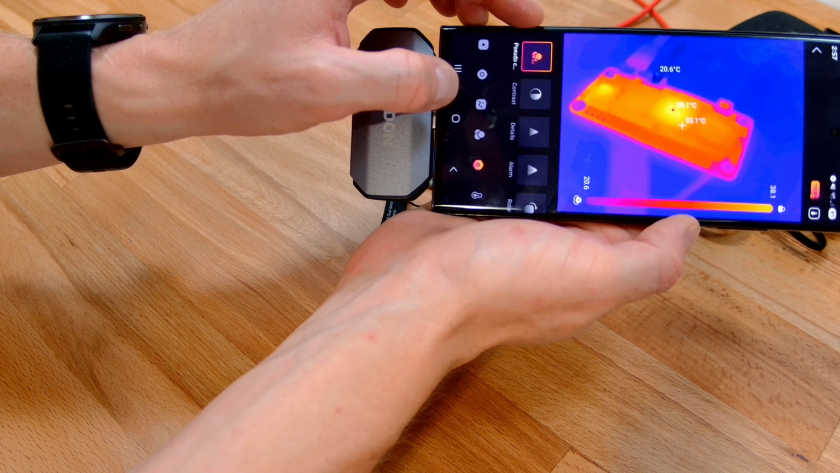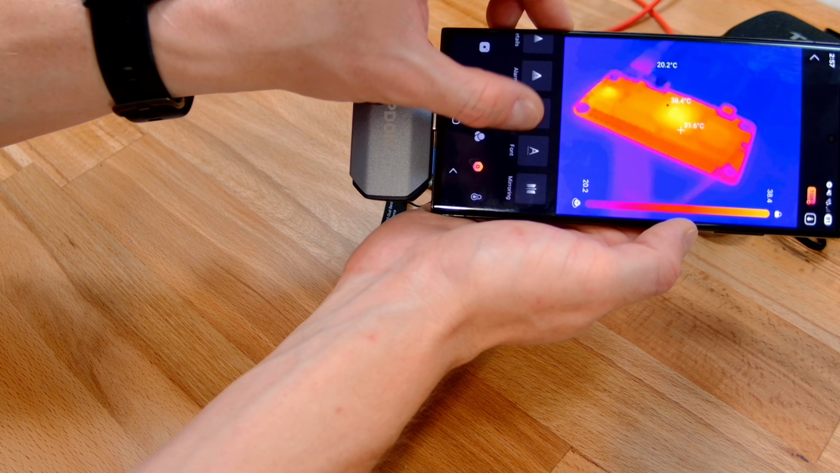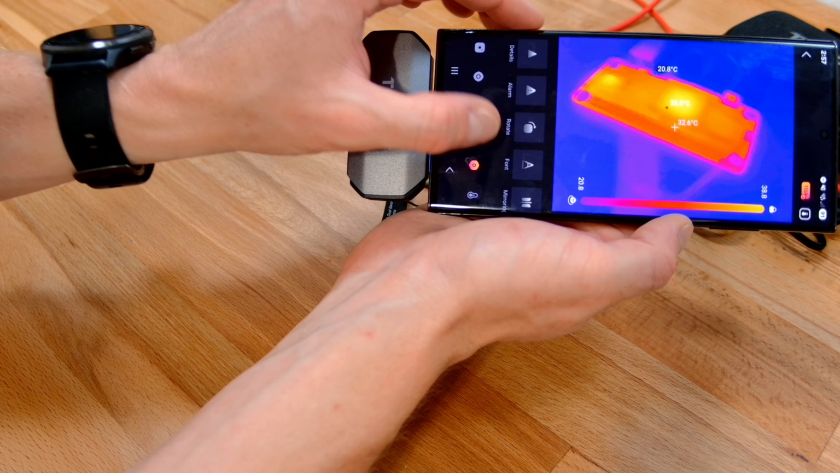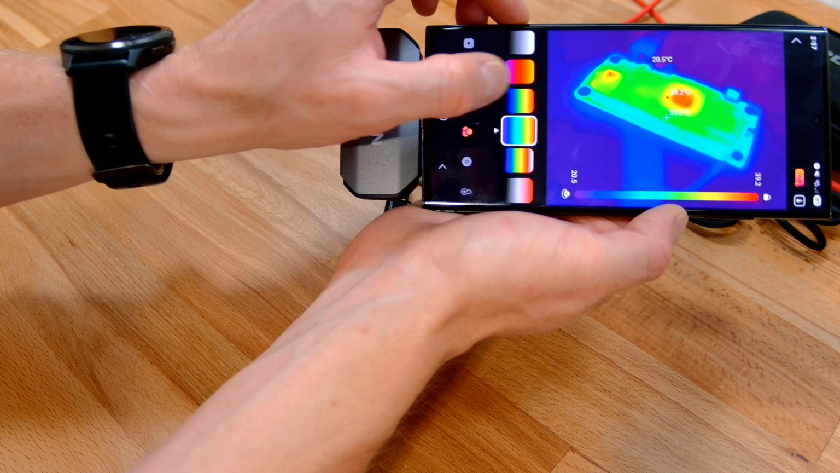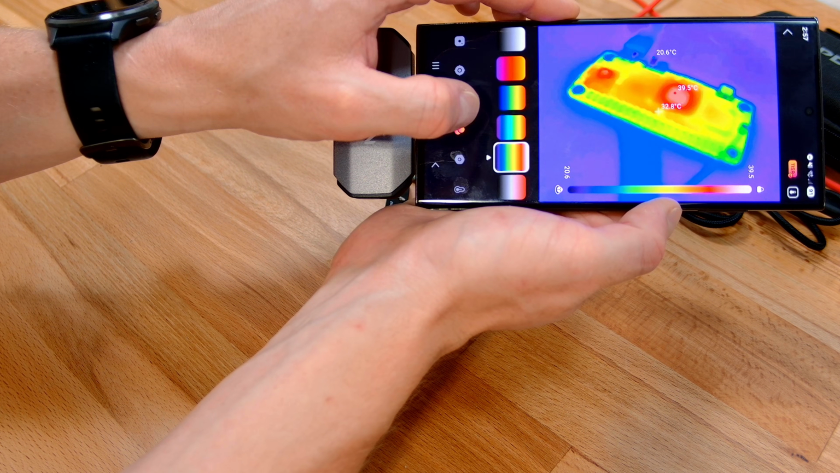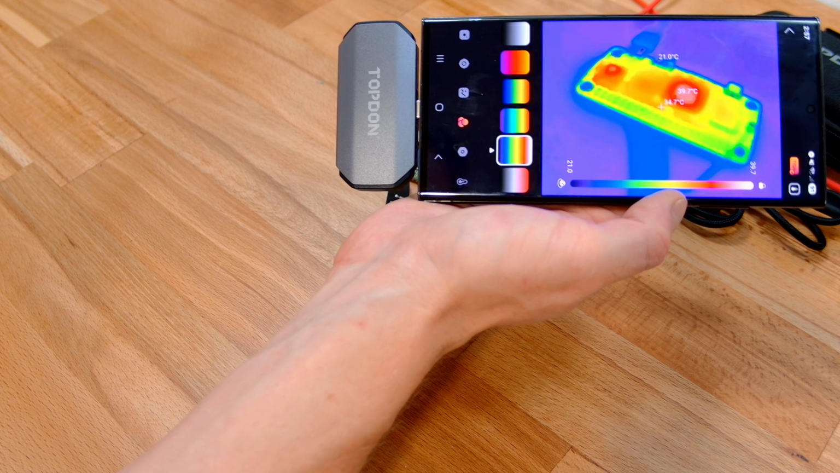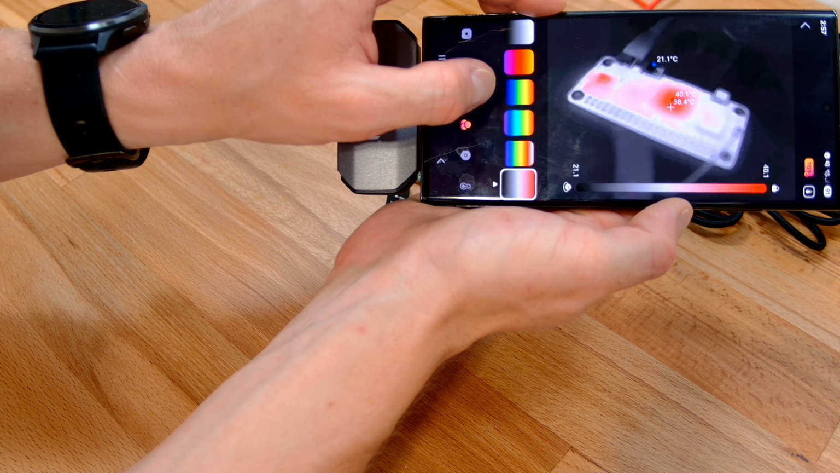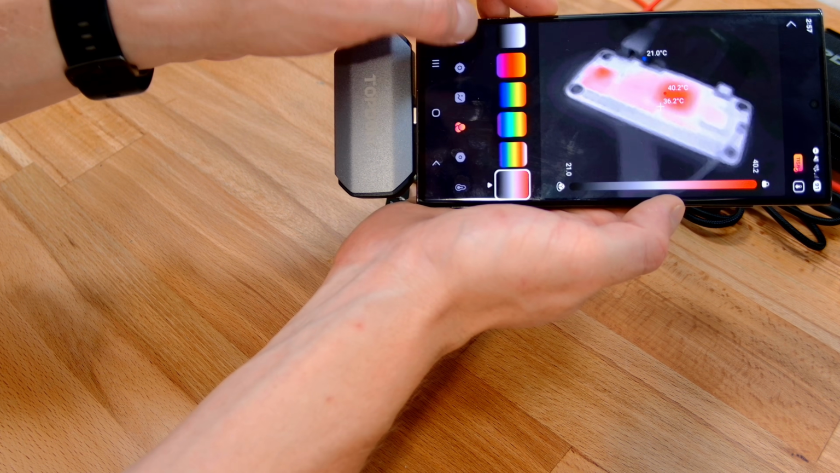We have a number of different picture options that we can set. So even an alarm, you can set it so if it picks up a certain temperature, it's going to let you know about it. We can change our color mode, and really I like the default. That's what I'm used to. But if you do have a preference, you can of course configure it how you want it. That is actually pretty cool. I do like that one too. So black and white, except for where it's hot.